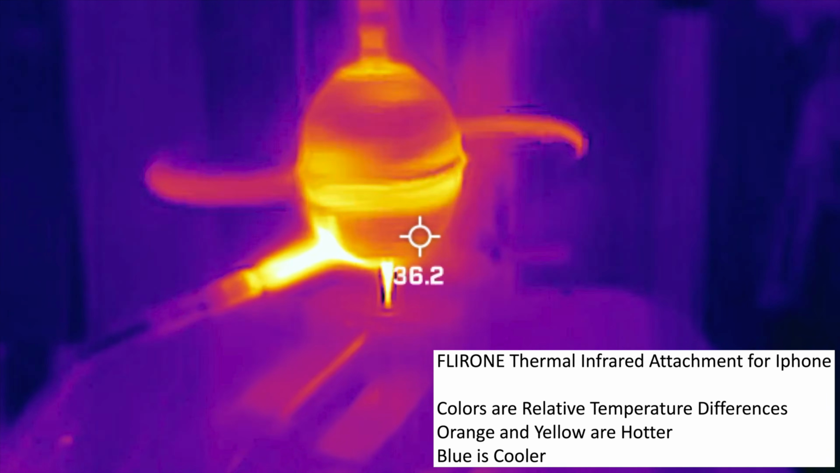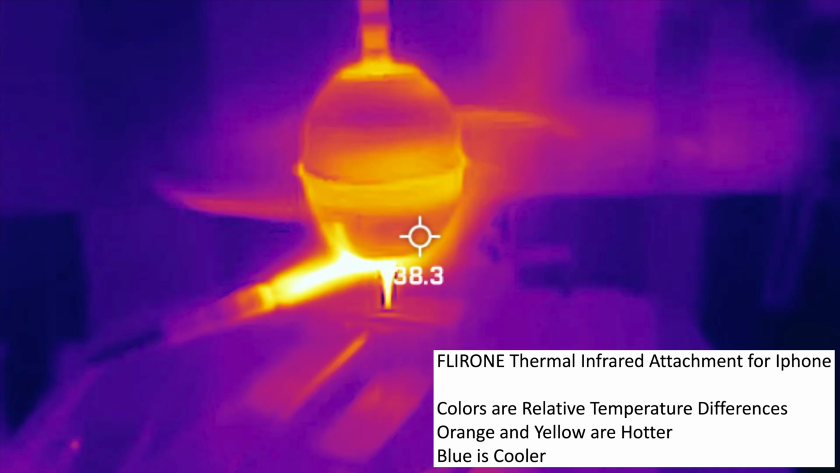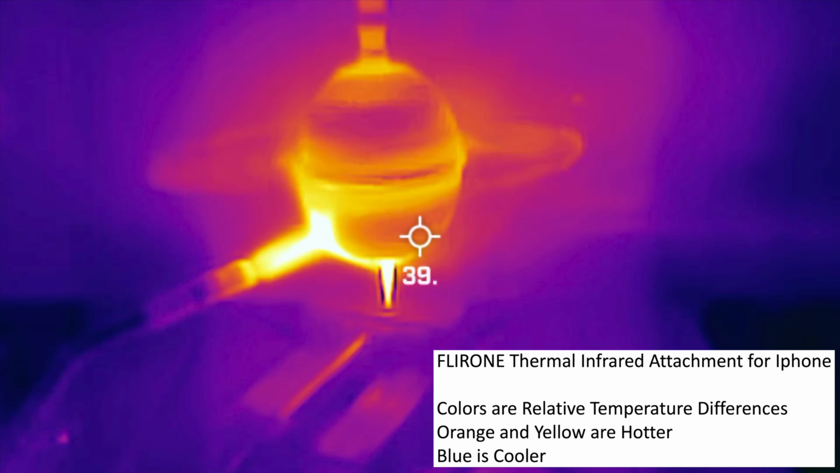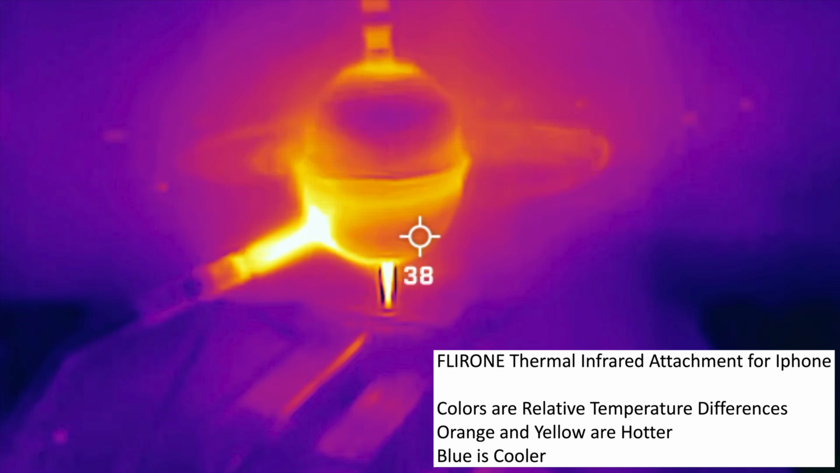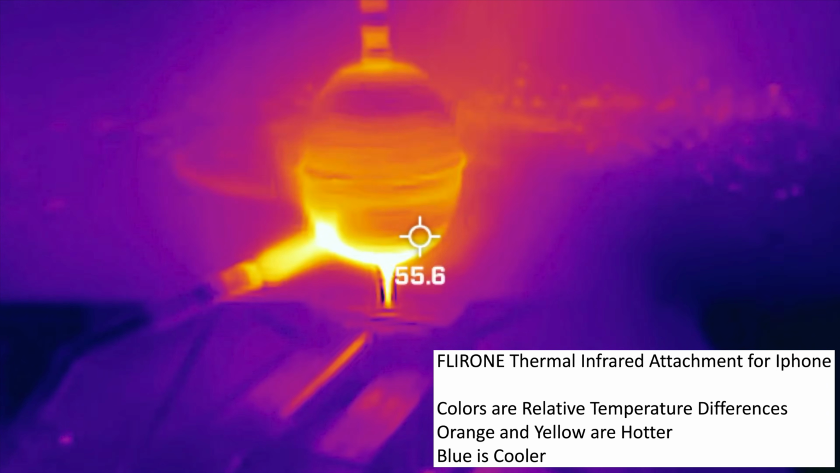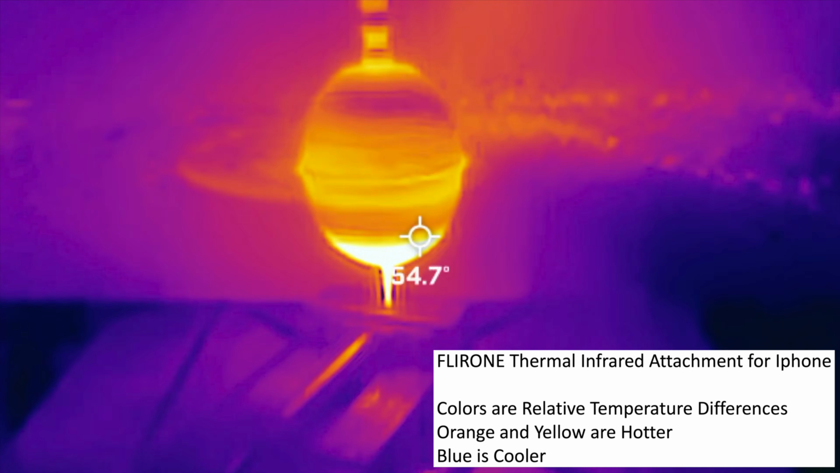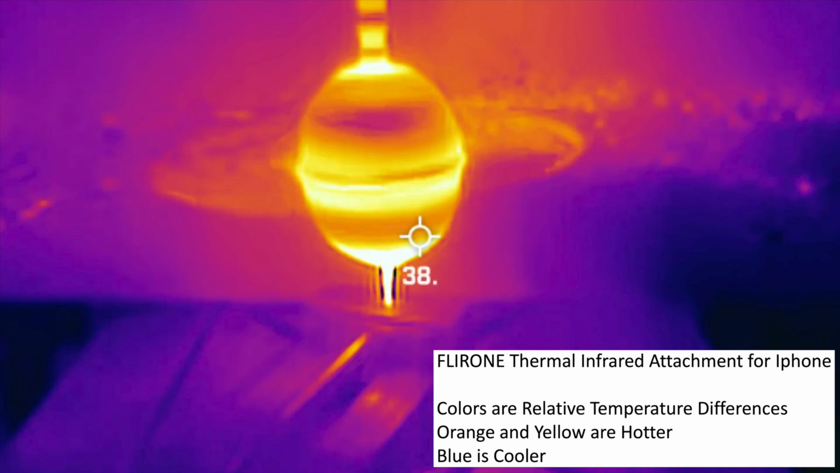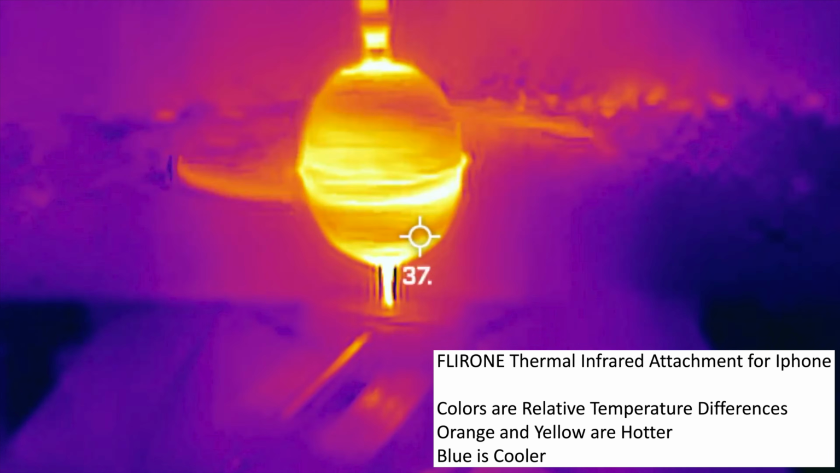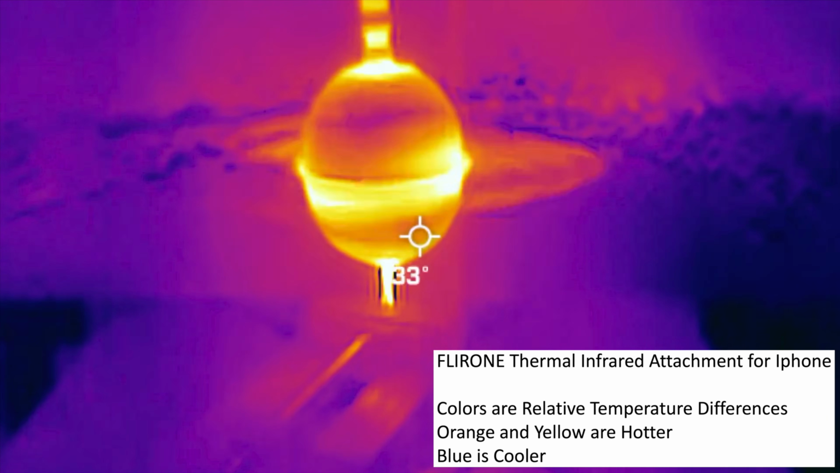It's important to note that this infrared video is good for showing relative temperature differences. The brighter colors, white, yellow, are hotter. Darker is cooler, like blue. And you'll notice the bottom half of this and around the torch is very hot. The top half, as you would expect, is a little bit cooler. So don't worry about the temperature numbers there in the center. At this point, I don't think they're relevant, but this does a good job of just showing the relative differences in temperature across this device.